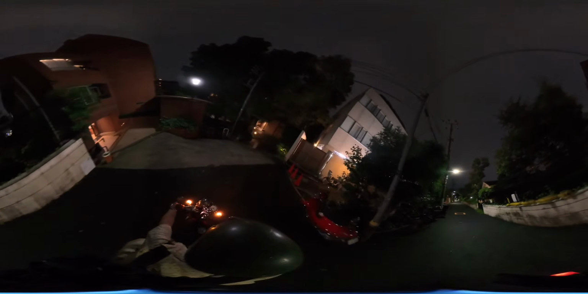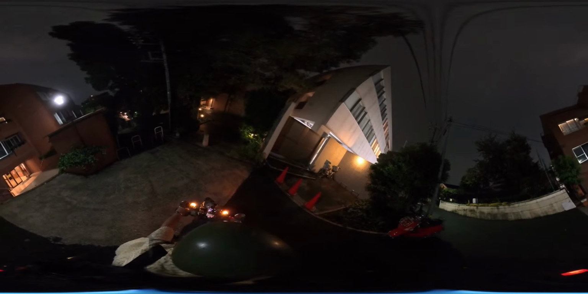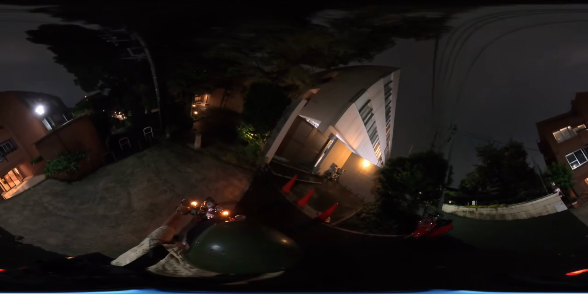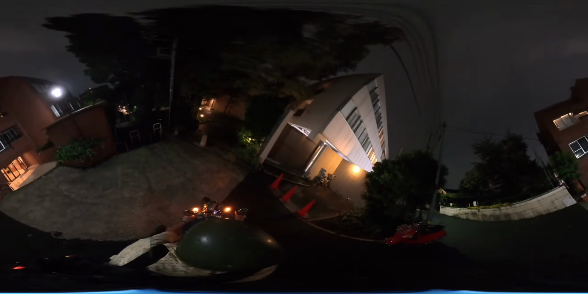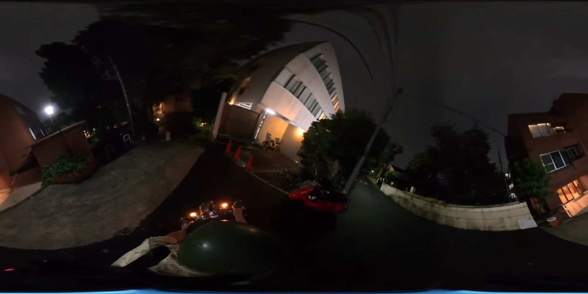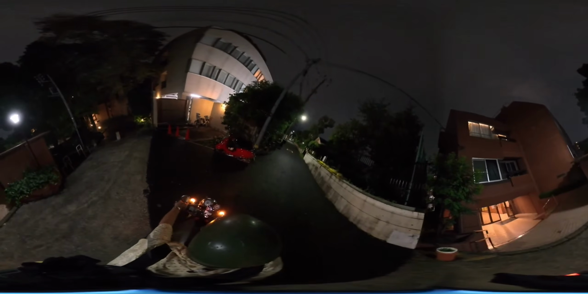Whoa, this is a big hill. Whoa, it's a dead end. Can I go through here? I don't think I can. I could, but I'm gonna get in trouble. Okay, I've reached the dead end. That's a big old hill. I didn't see a sign that said dead end. We'll go back.